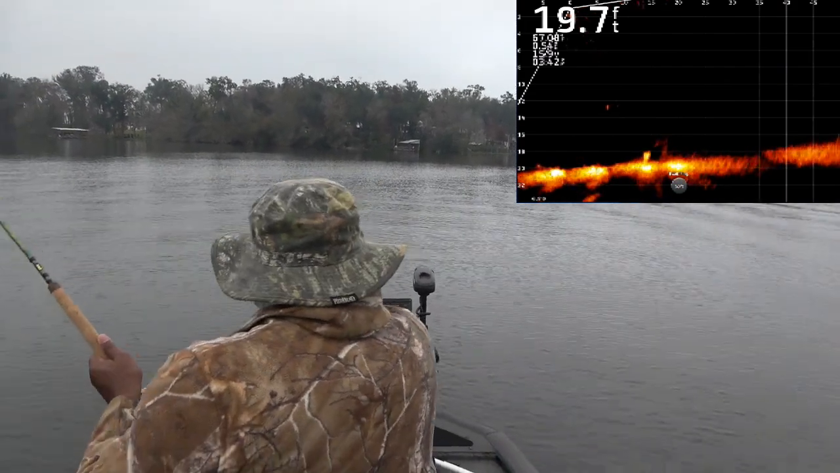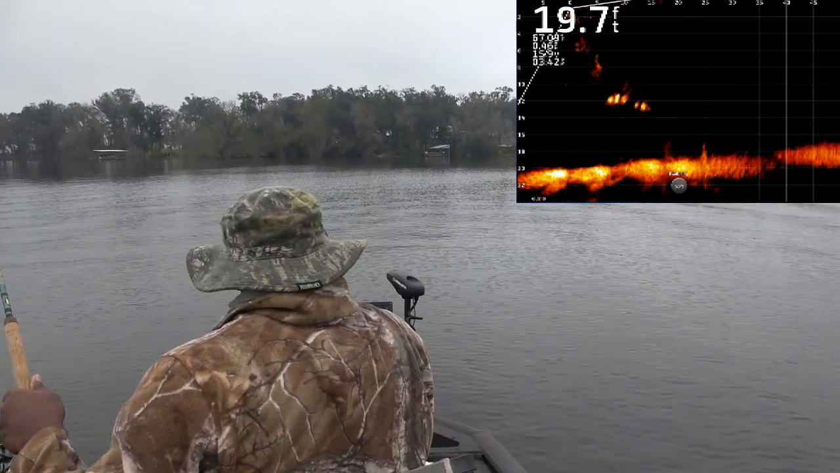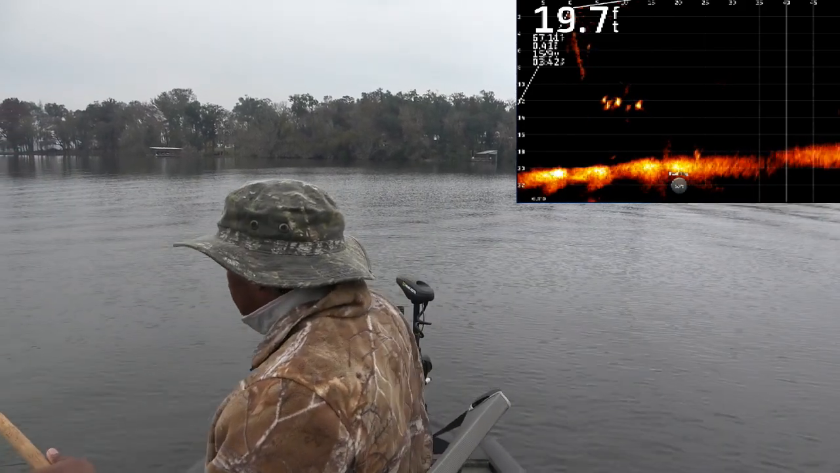Gotta keep my eye on that school, guys. 5 feet right in front of the boat.